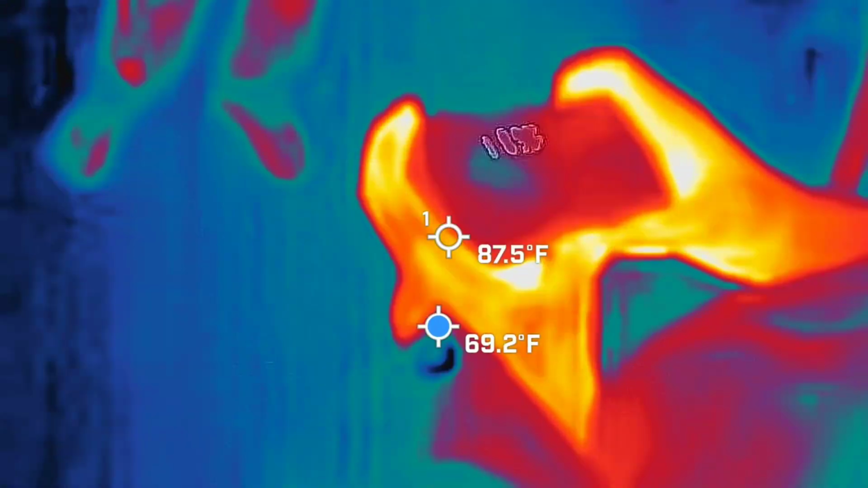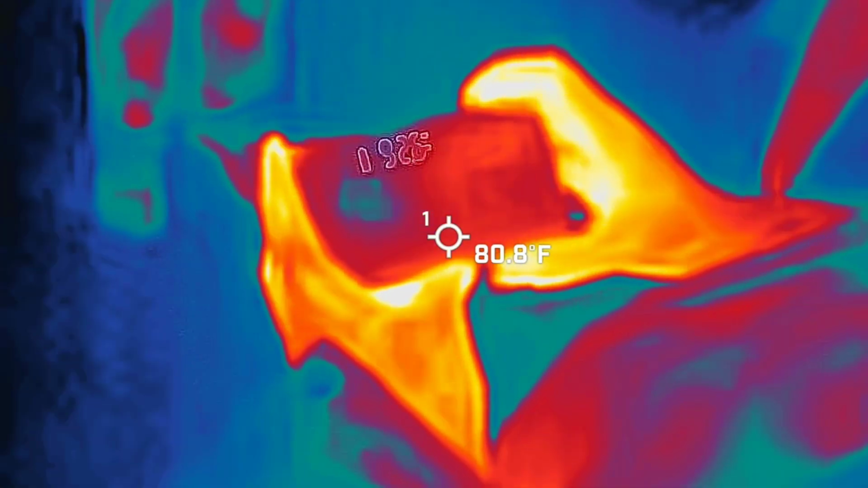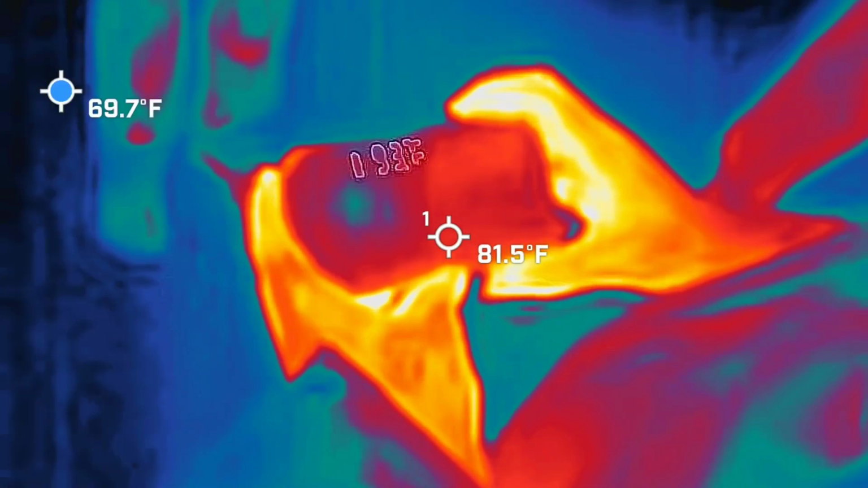How come this device picks up the numbers when it's just supposed to be a heat signature? Because the lights are a different heat signature. Should be warmer than the screen. It's an outline of just the numbers. It's a duplication of that.